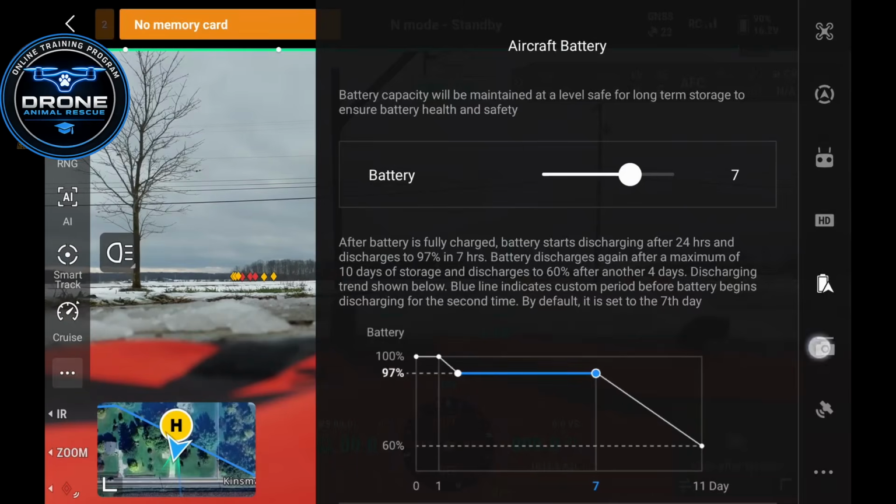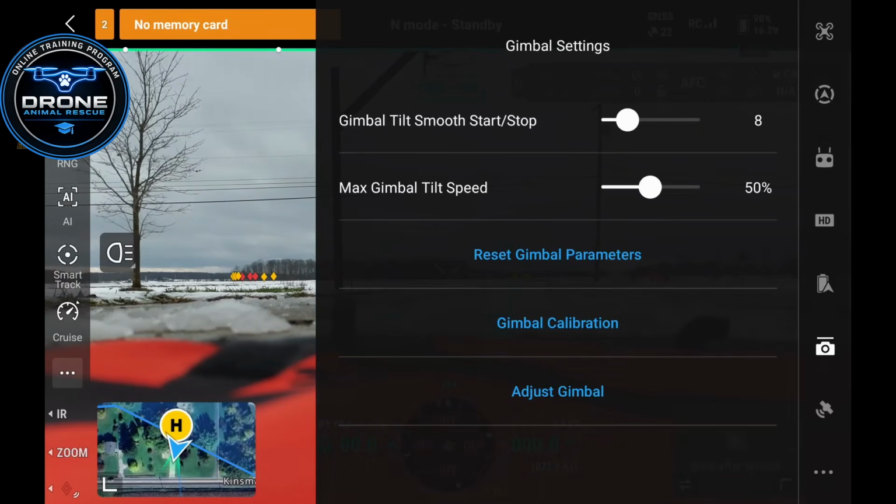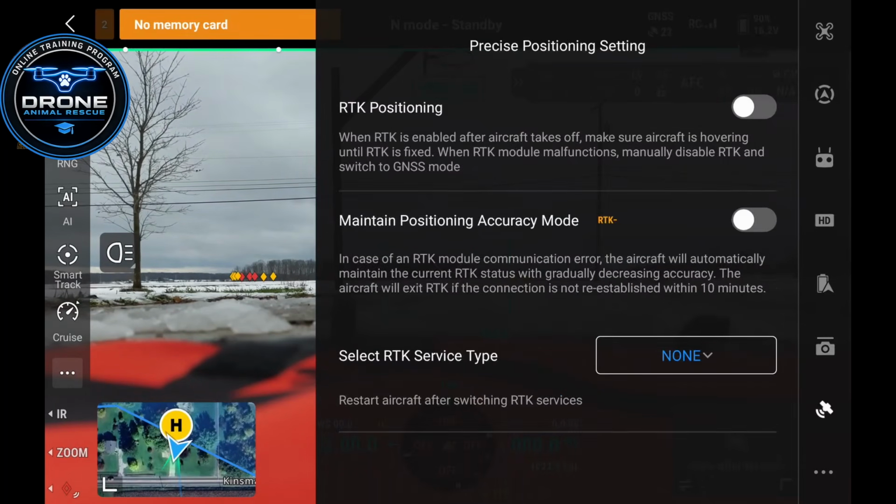So next, go down to this camera tab. The most important thing here, guys, is your gimbal calibration. If you're ever having issues with your gimbal, one of the first things that you should do after you power the drone on and off to see if that fixes a gimbal issue is go to a gimbal calibration. Next tab down is for RTK positioning. If you're doing animal rescue, you don't need RTK.